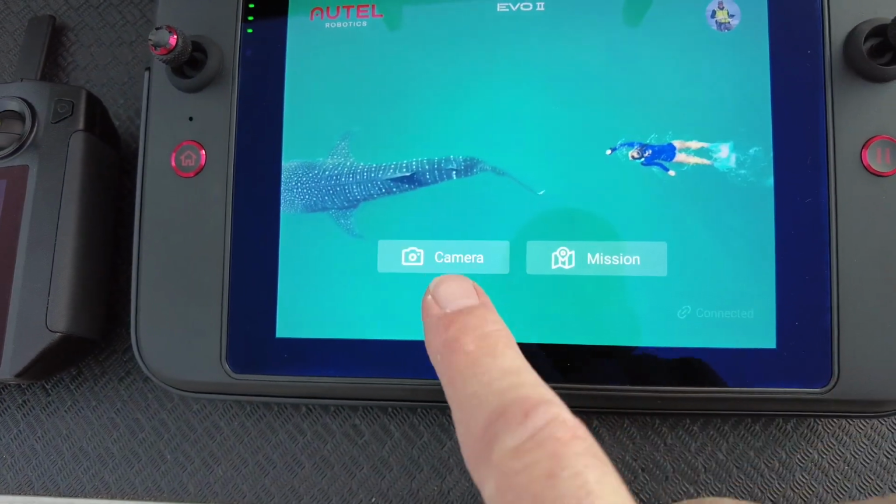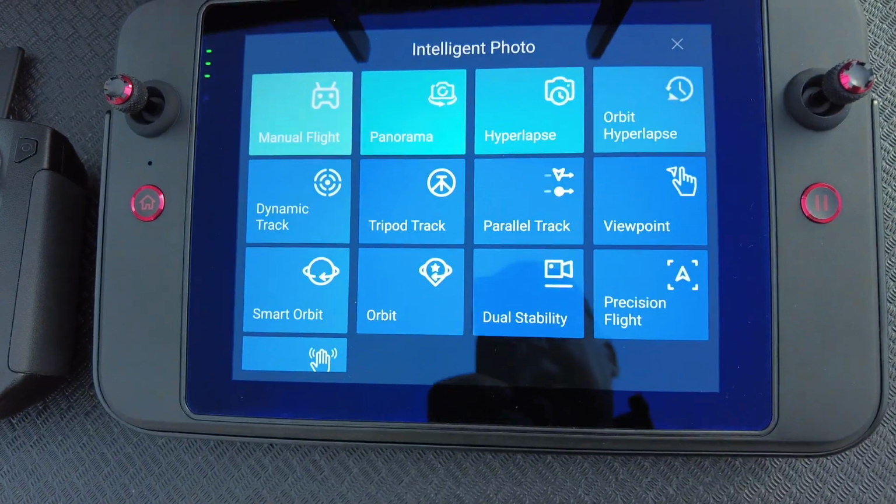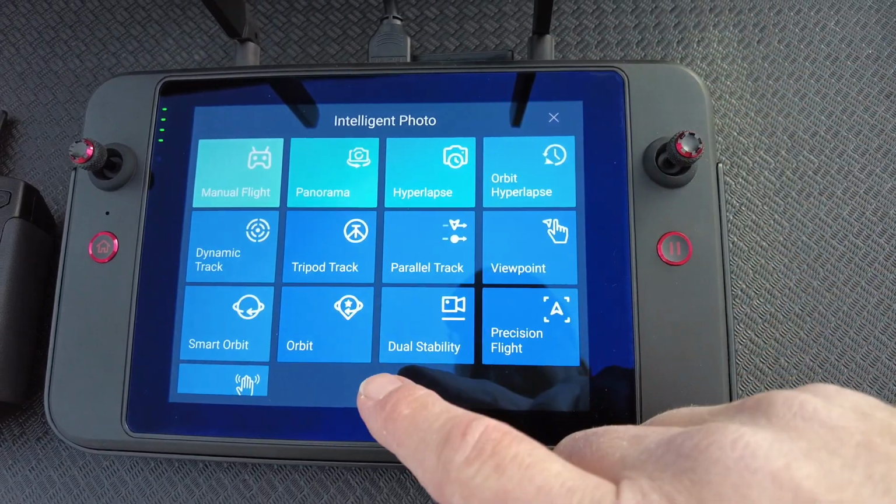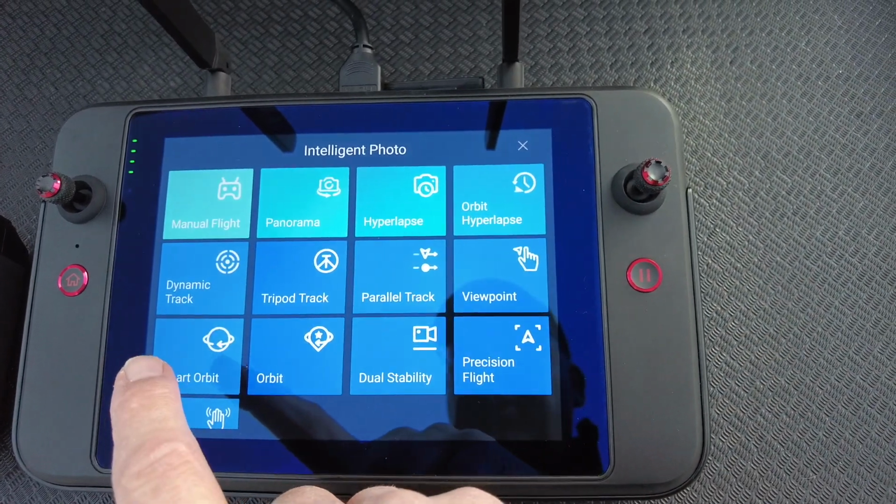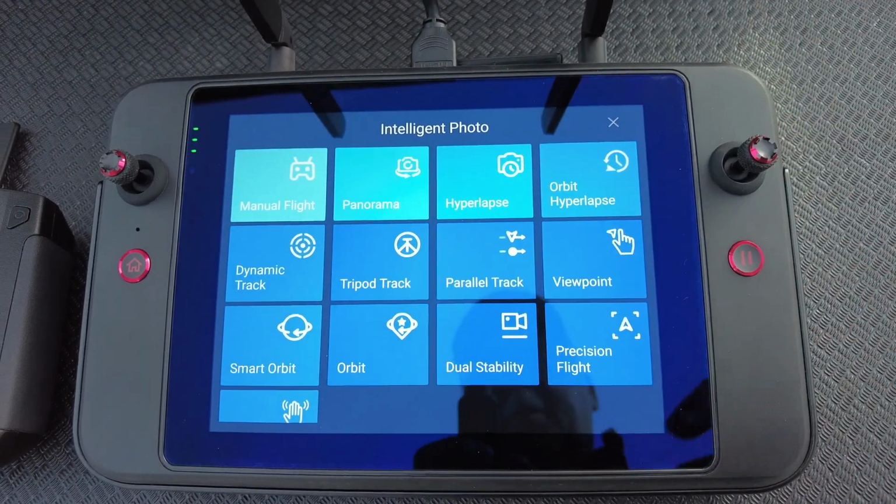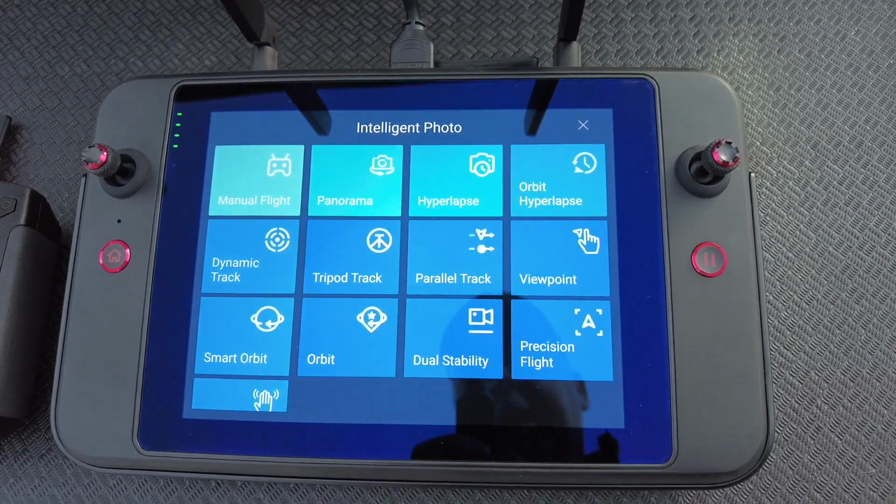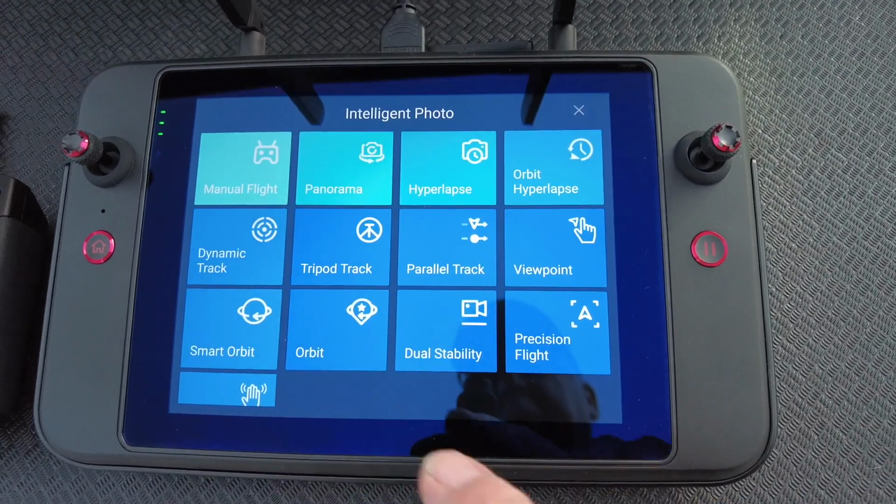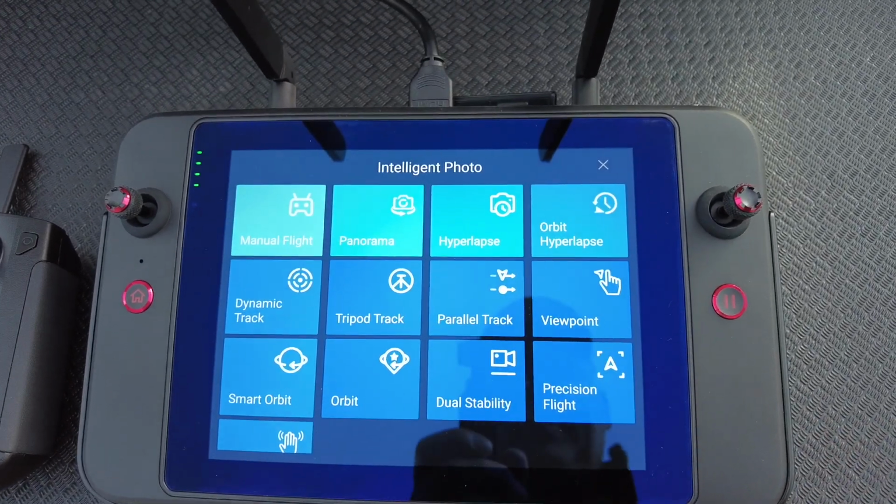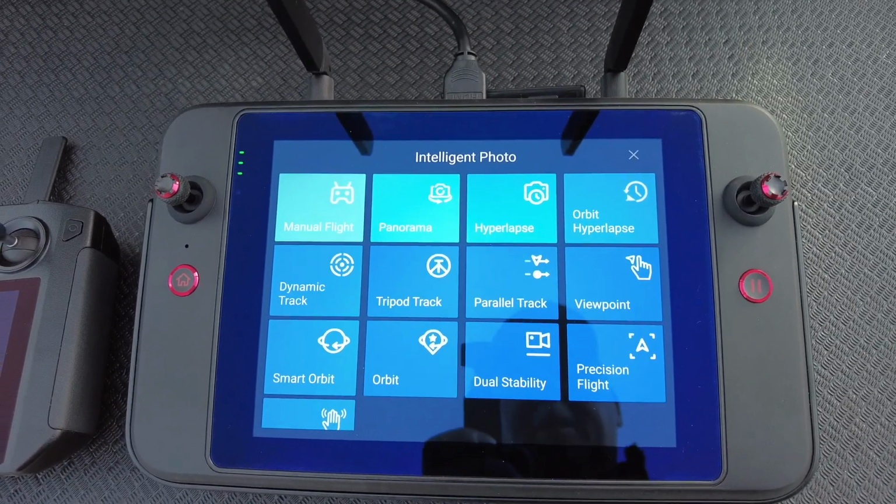However, when you go into the standard flight modes here and touch this, you get all these extra options, and one in particular is orbit. You can do a smart orbit, which basically you do shape recognition, and the drone will try to orbit around that object, say it's a car or something like that, or the traditional orbit where you just fly the drone over a particular spot, and then it records the GPS coordinates of that, and it will just fly a circle around that.